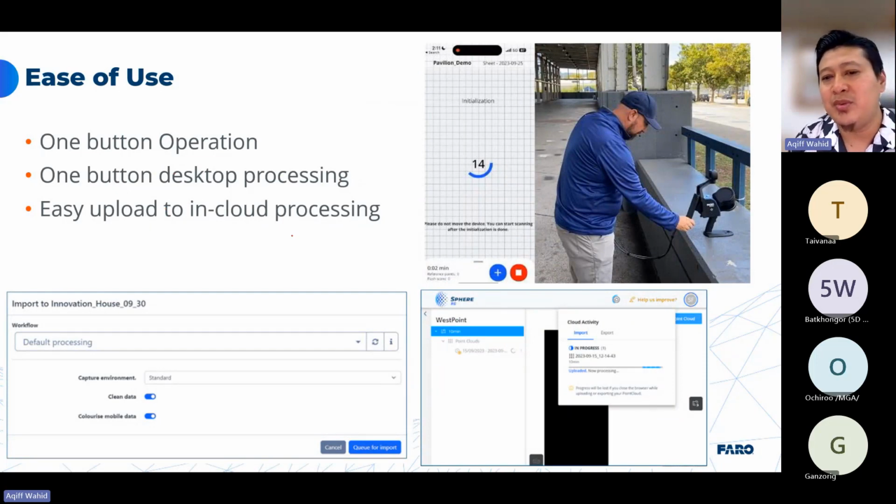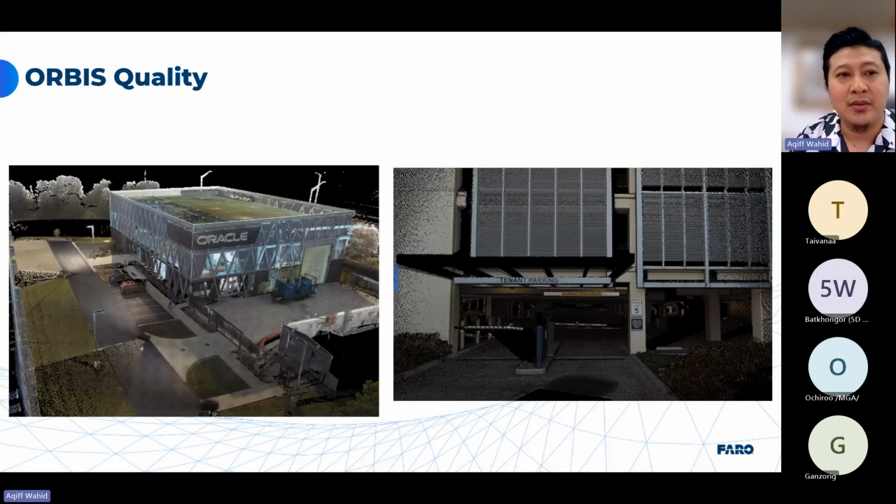And then what needs to be done is just to upload into the cloud processing or desktop processing. It's very simple.